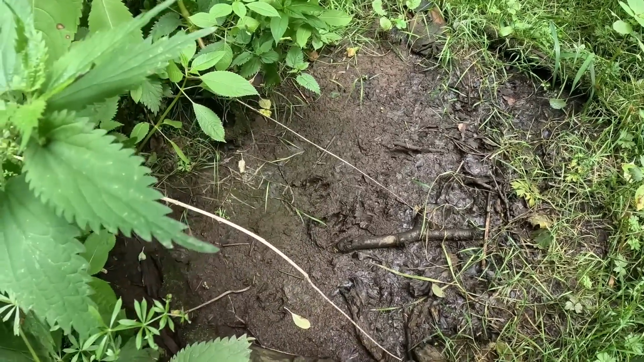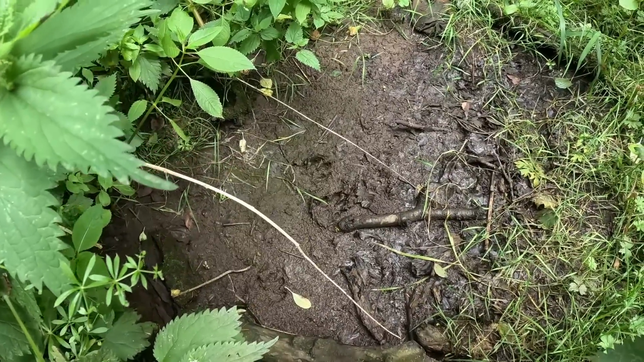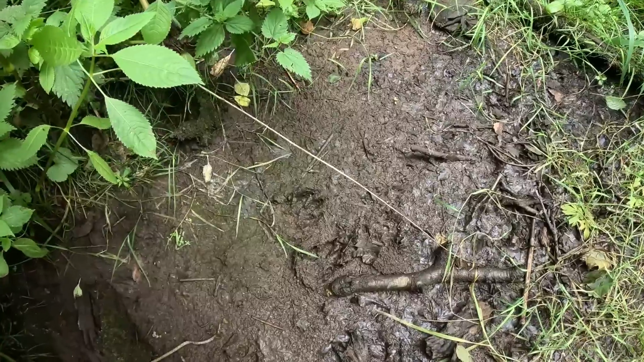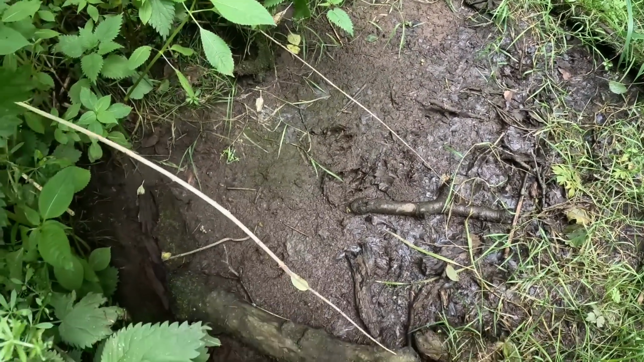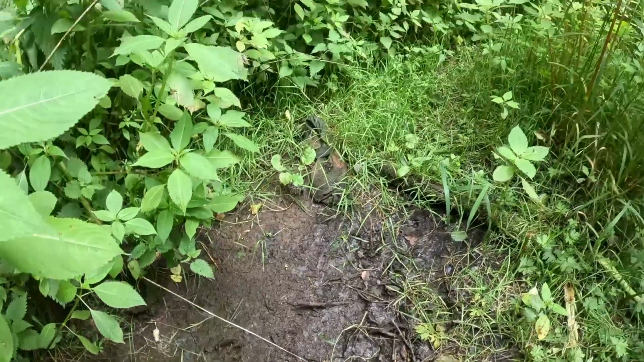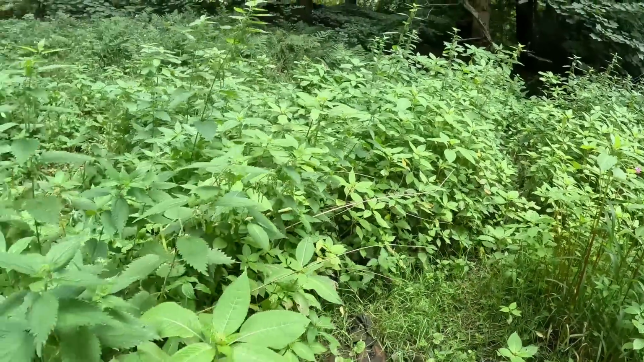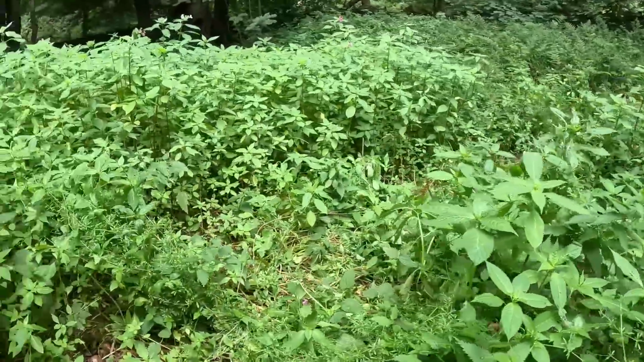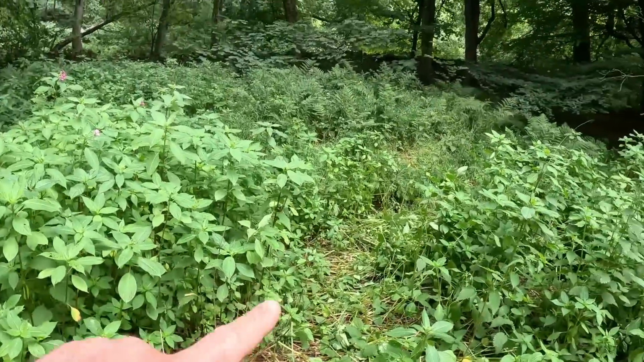Possibly going to be a dog by the looks of it. But they look really close together. There's something been coming through there. But here there's a better track. Something's been coming through here.